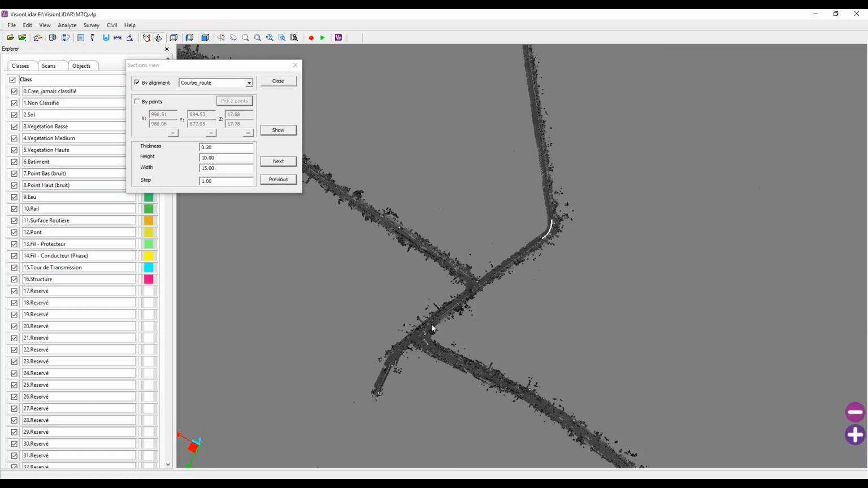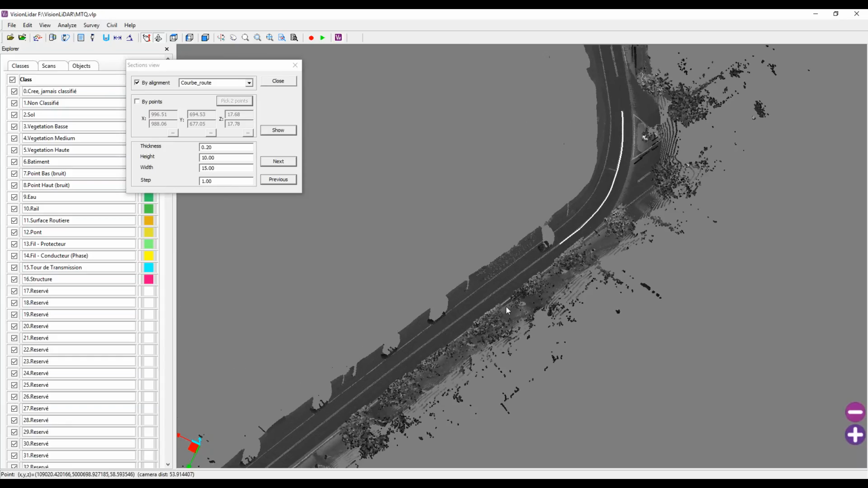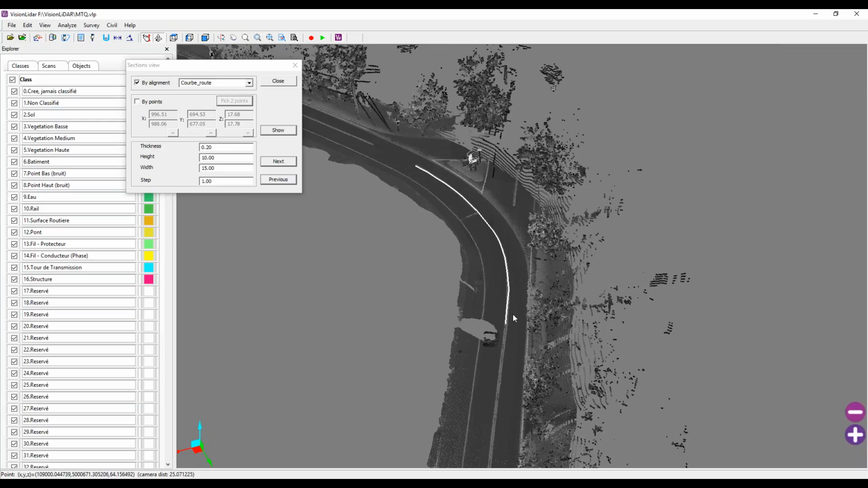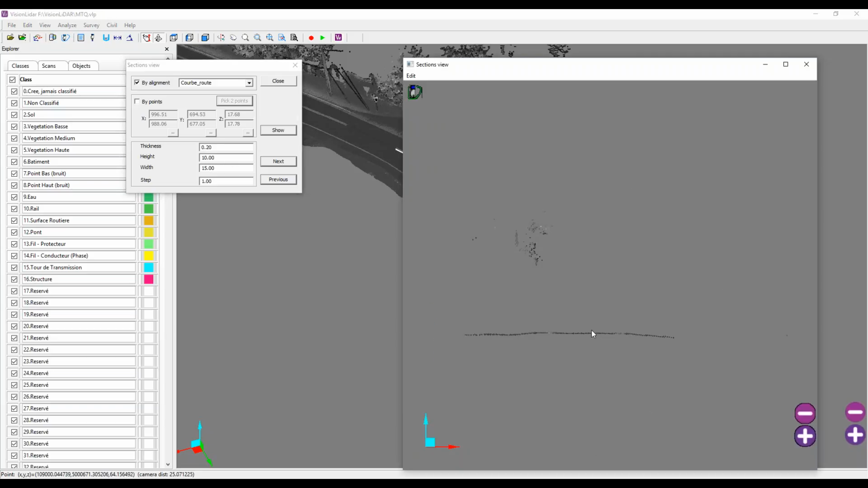If I look at this here, I have a curve going along my road, and I have a section tool, so I can create a cut through my road along my given alignment, which you can kind of see in white here. With a given thickness, height and width, I'm going to create a secondary window where I can see the section view of my road.